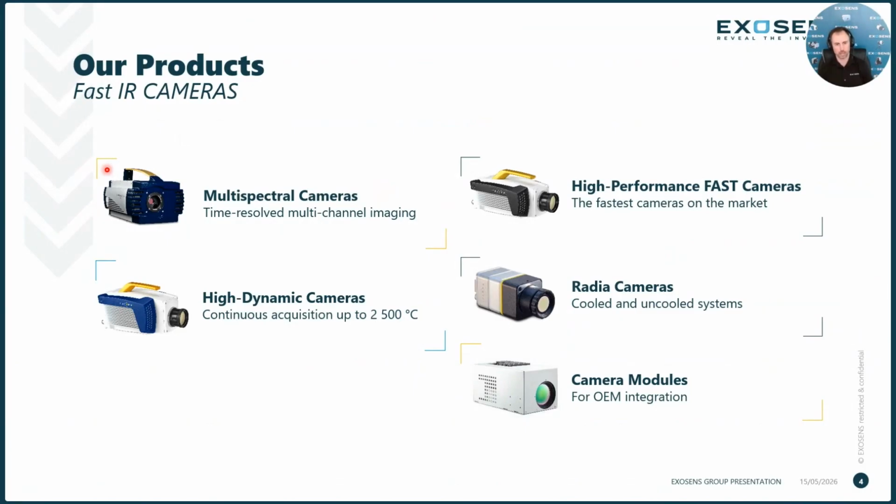Our high dynamic range camera, the HDR M700, is able to push those dynamic range limits to see, within a single exposure time, a temperature range within the same scene of about 900 degrees Celsius. The high performance fast cameras, of course the fastest cameras on the market, are the M3K, pushing the 100,000 frames per second window down, of course. And then our Radia cameras.